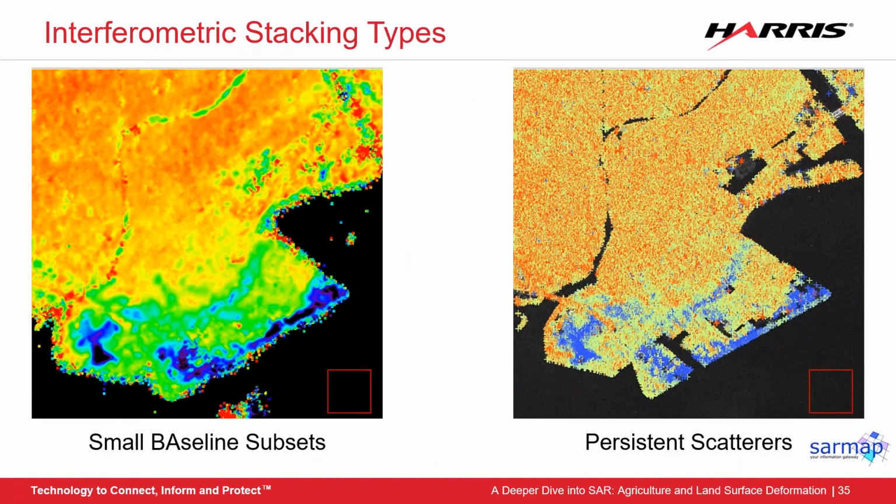Now, in general, there are two kinds of long-term displacement monitoring techniques: SBAS, or small baseline subsets, and PS, which is persistent scatterers, both of which are available in SARscape. SBAS works with non-linear behavior and works in urban and non-urban areas, and as you can see from the image on the left, also seems to smooth out change over the region.